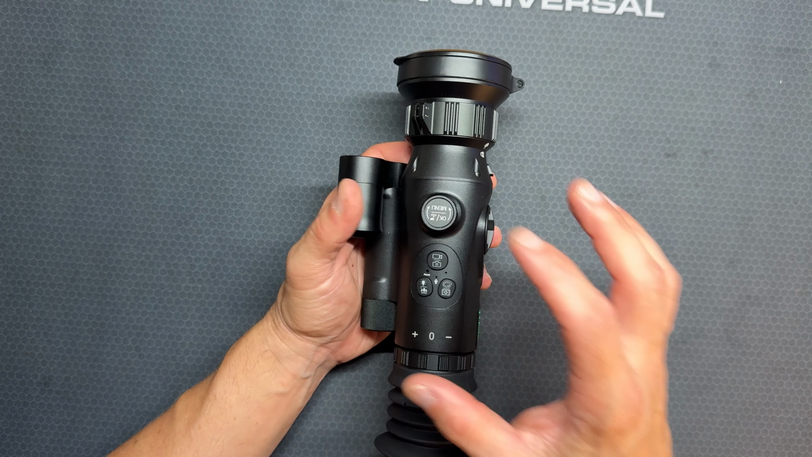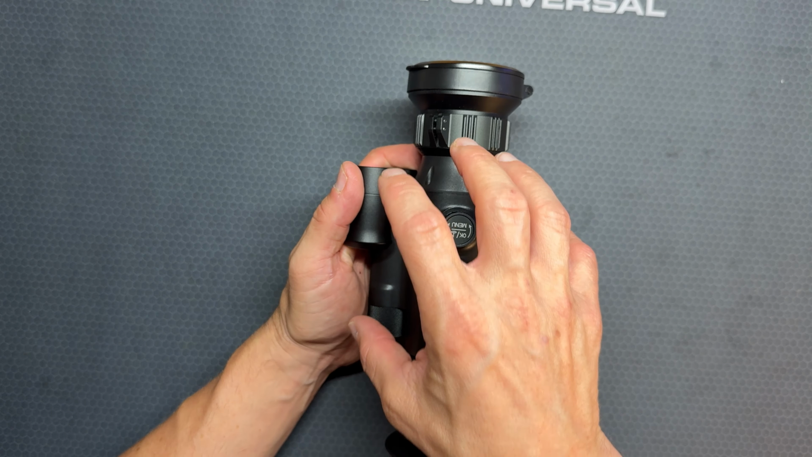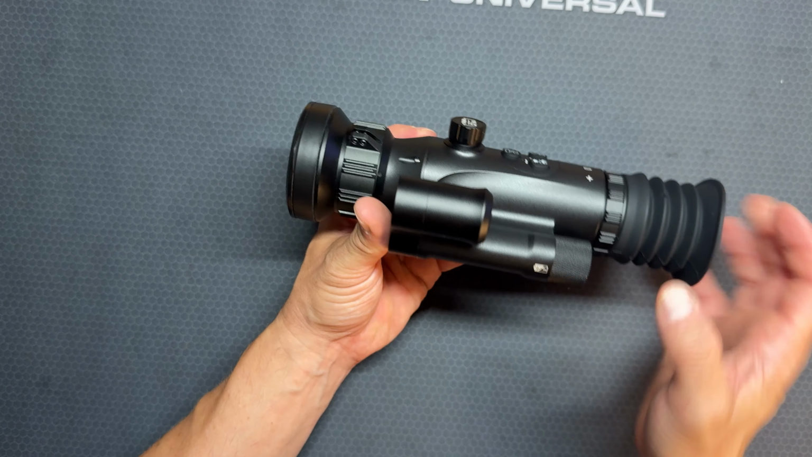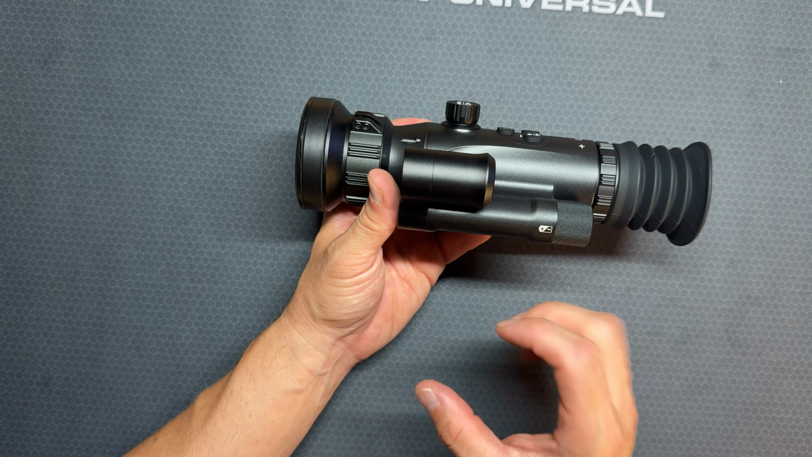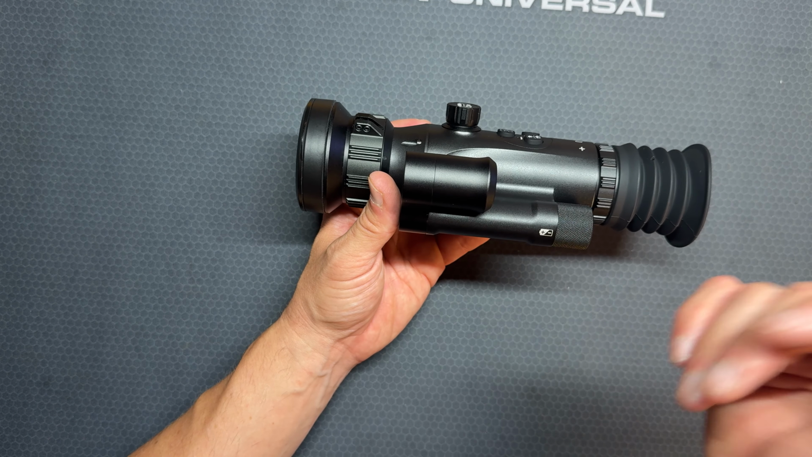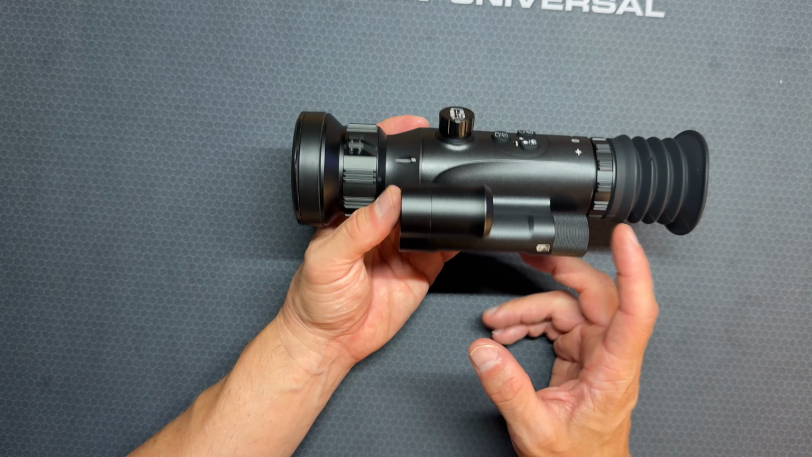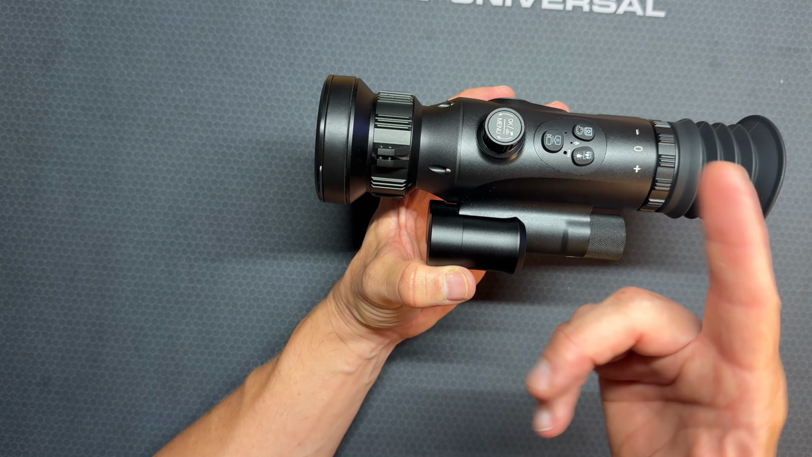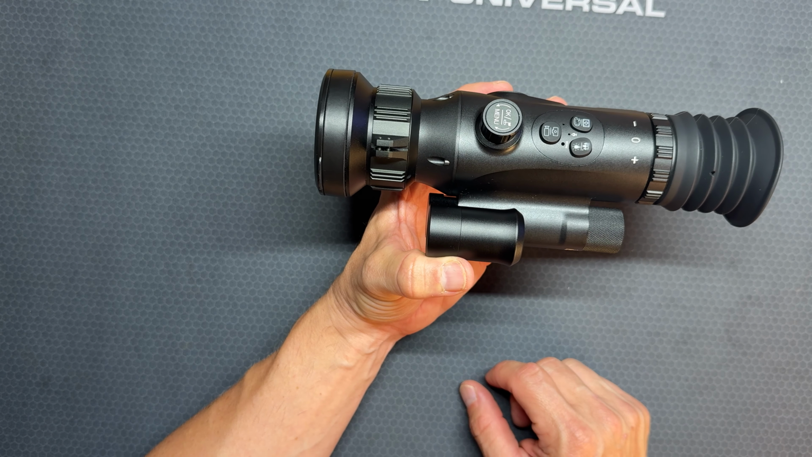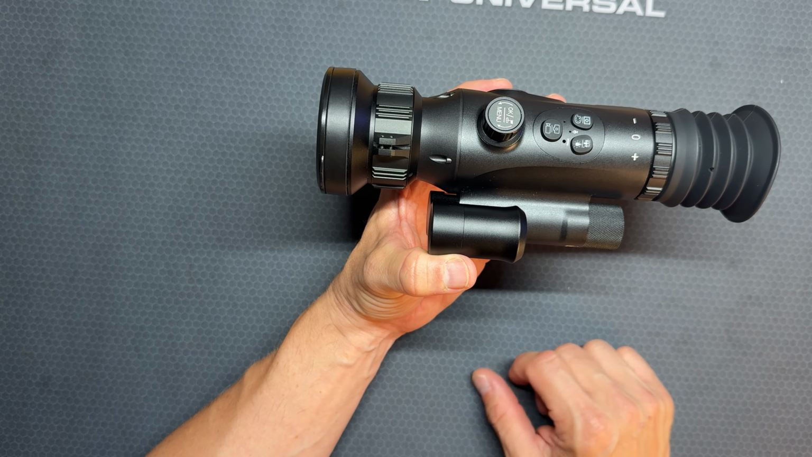This also does have the freeze frame, or kind of like DNT, the one-shot zero. So you can zero your optic in a couple of shots versus chasing your rounds all over the place. So same setup as DNT. So you take a shot, you freeze the frame, you move the reticle where the impact was, and then you're pretty much zeroed.